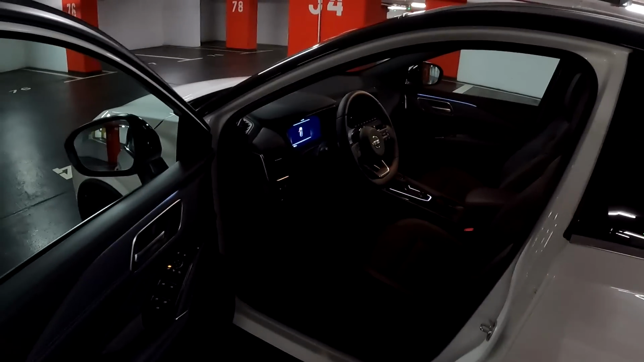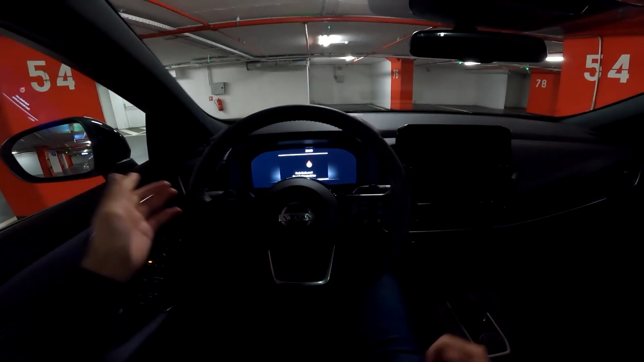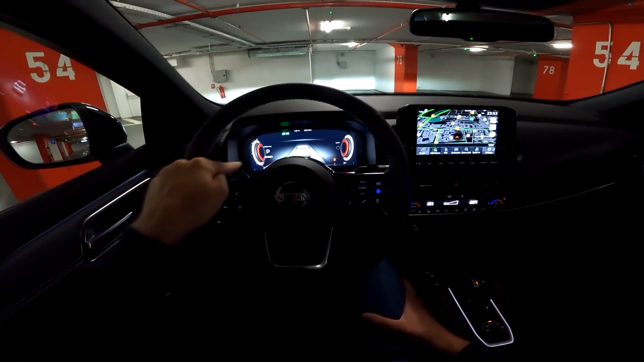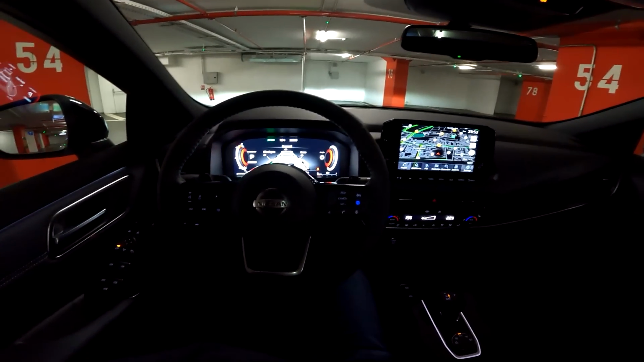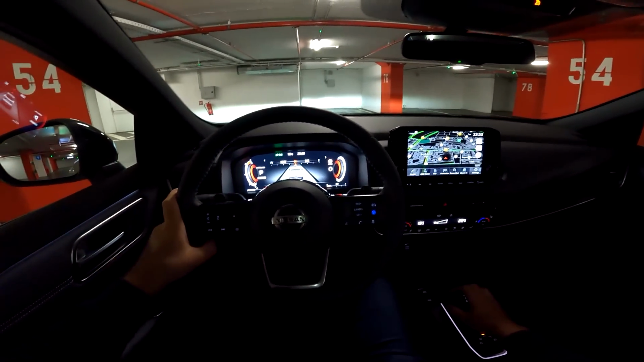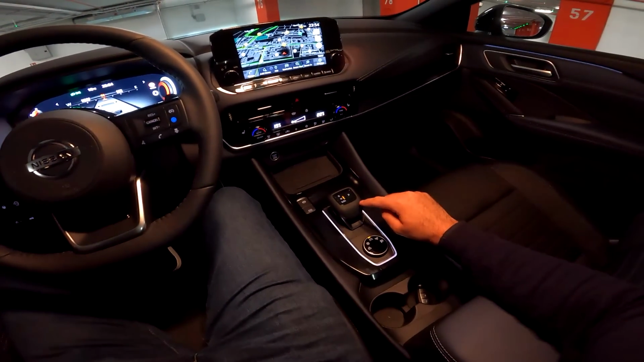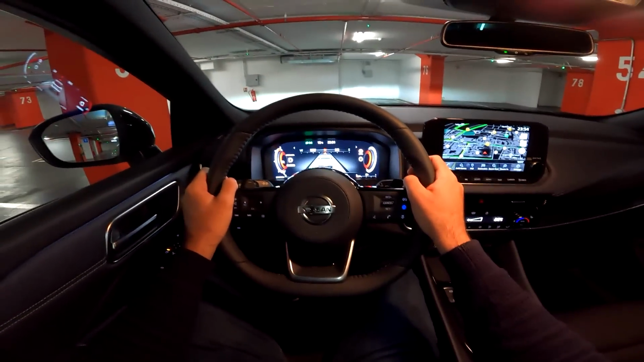Here we are greeted with modernized interior, so let's see it from driver's perspective. In order to start it, you need to press the start engine button. Comes to life. We are greeted with 12.3-inch digital cockpit. We have different views available on this one. I'll show you all of that in a moment, but for now I think we are ready to roll. And this is the Xtronic, the automatic CVT transmission. I will put it to drive and we are ready to go.